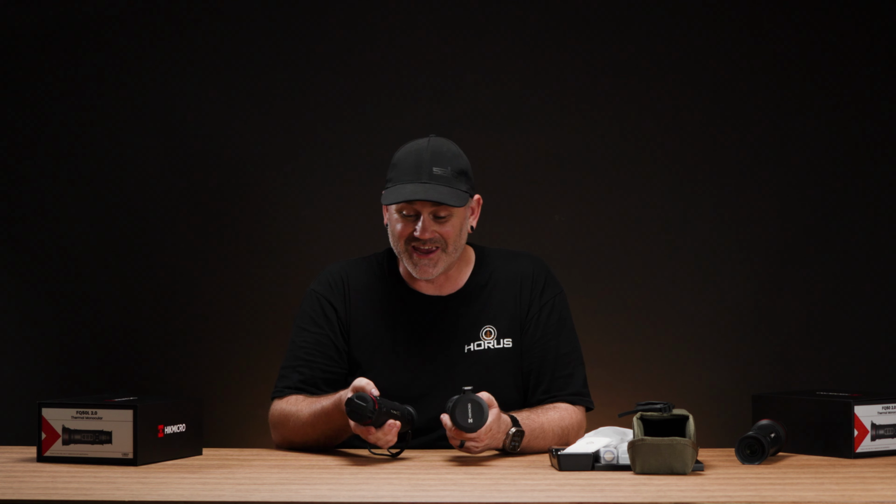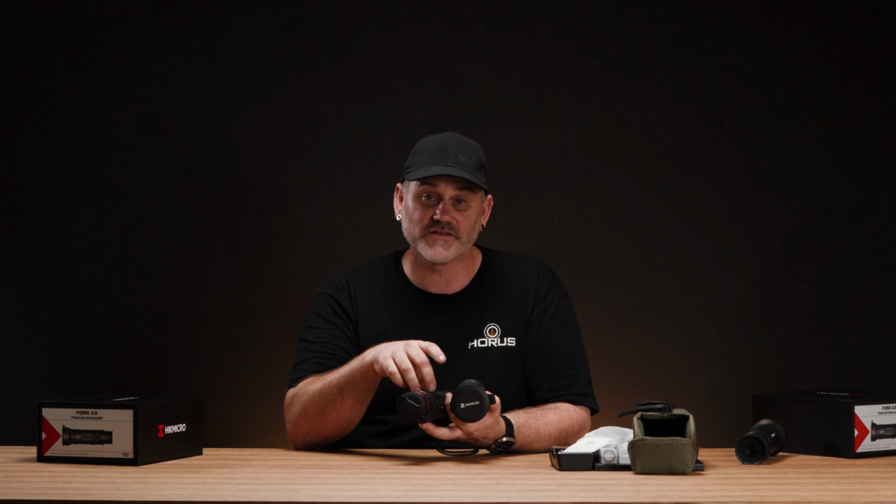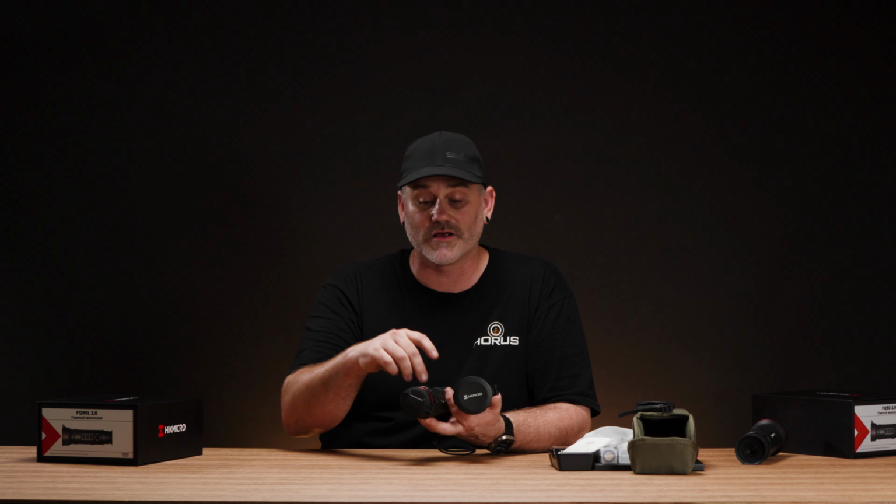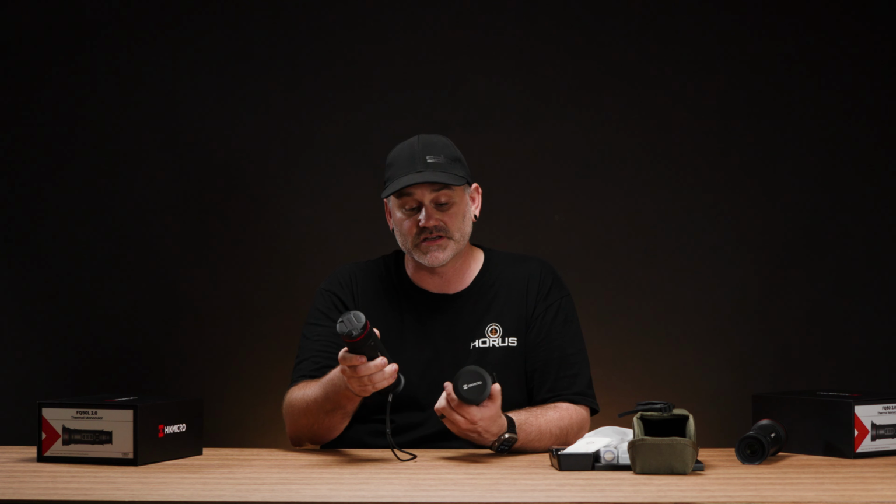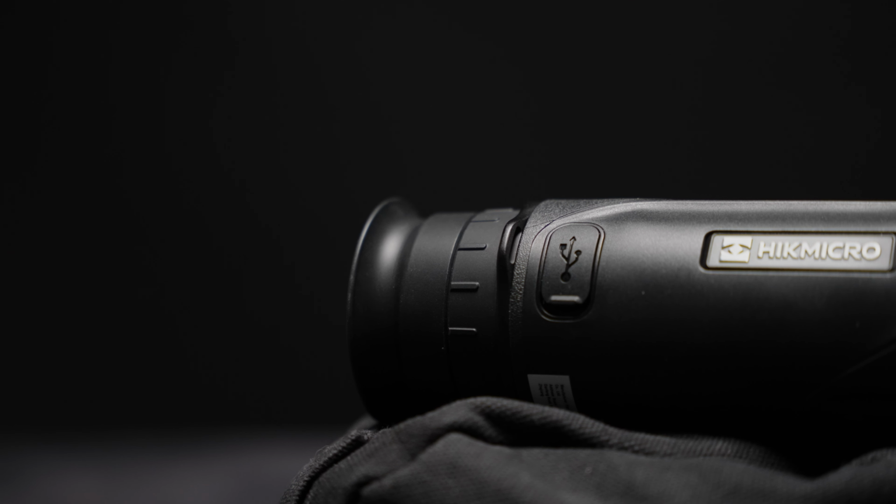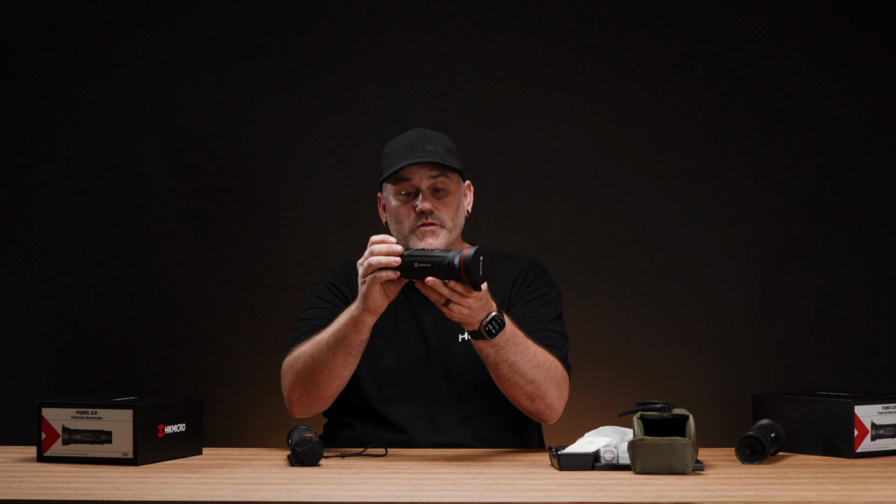Another great change they've made is they've taken the USB-C port from under here, where if you are mounting an Arca or Picatinny rail or something there, you've got to keep it offset, otherwise you're going to close up the ability to get to that connection. But that connection is now at the back here, which makes it so much better. You could mount that up somewhere, and if you are running power into it, for example, you can do that back there.